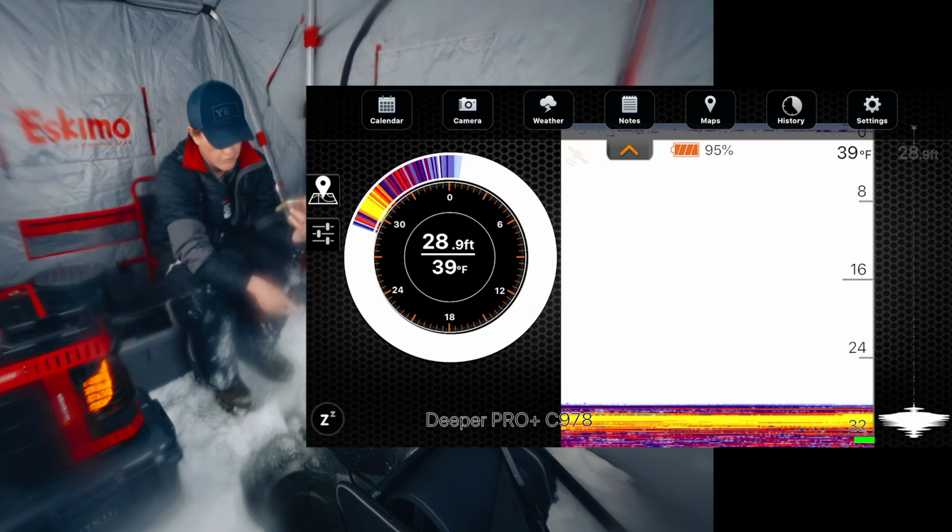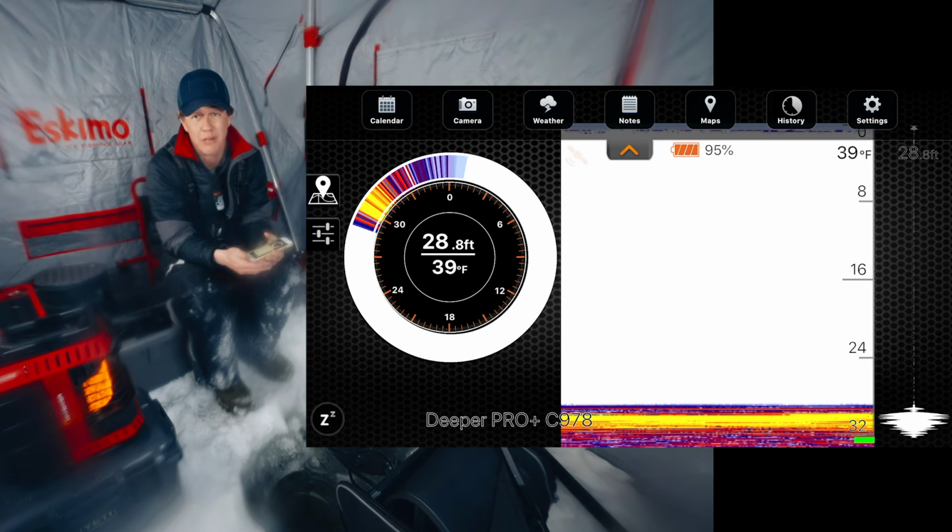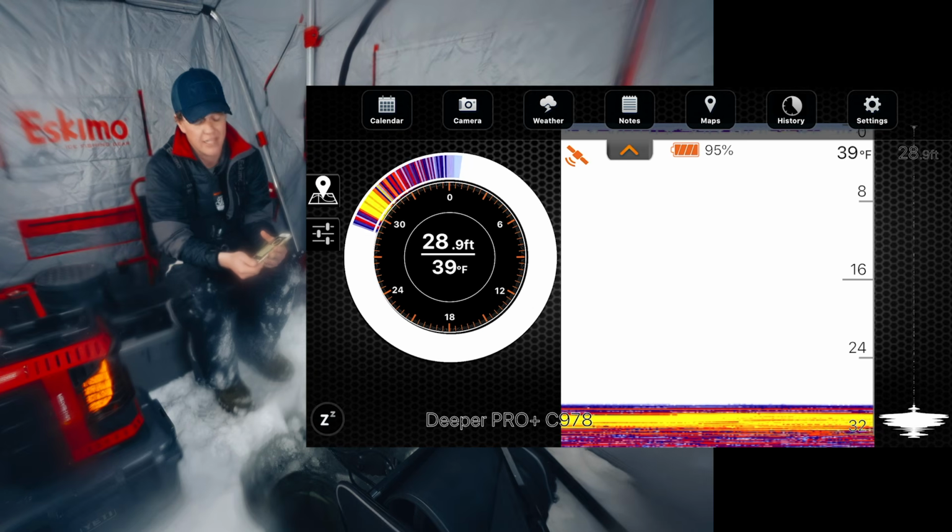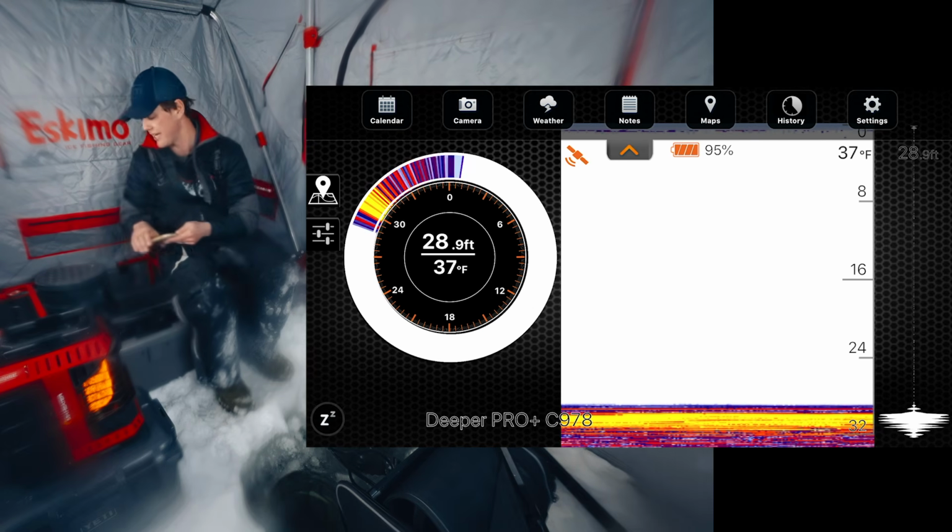But the sonar ball, I'm told, has 4 to 6 hours of battery life. So it has a built-in rechargeable battery. So once you've killed that, you're kind of pooched. I think it takes half an hour to recharge. So that's one thing to take into account.